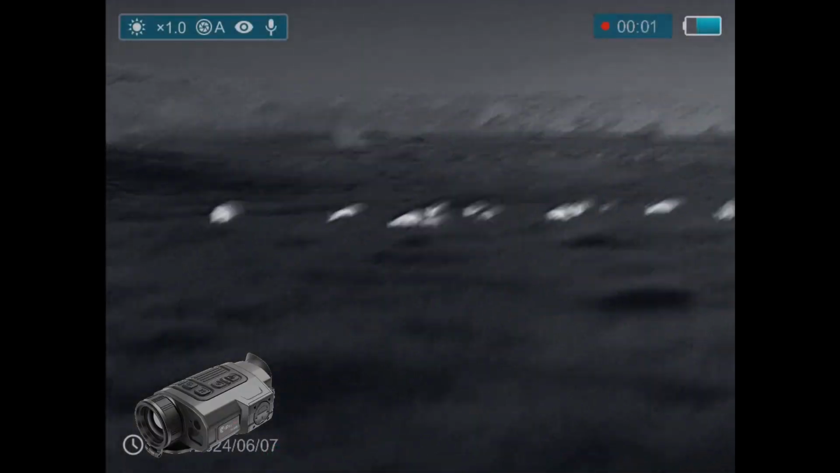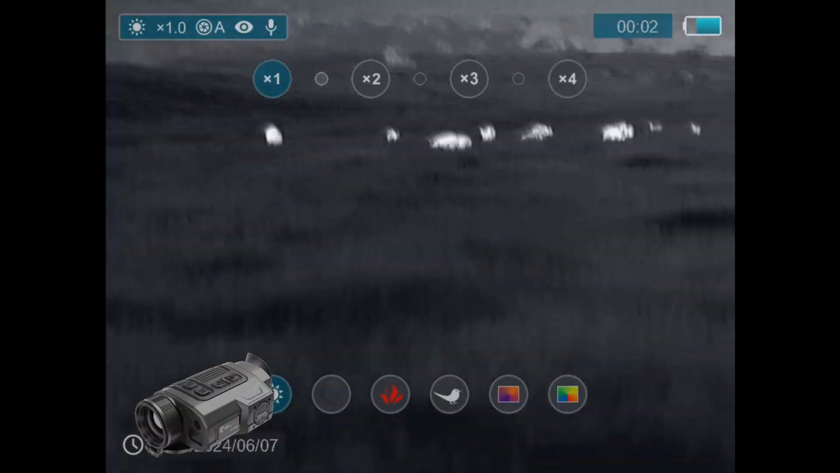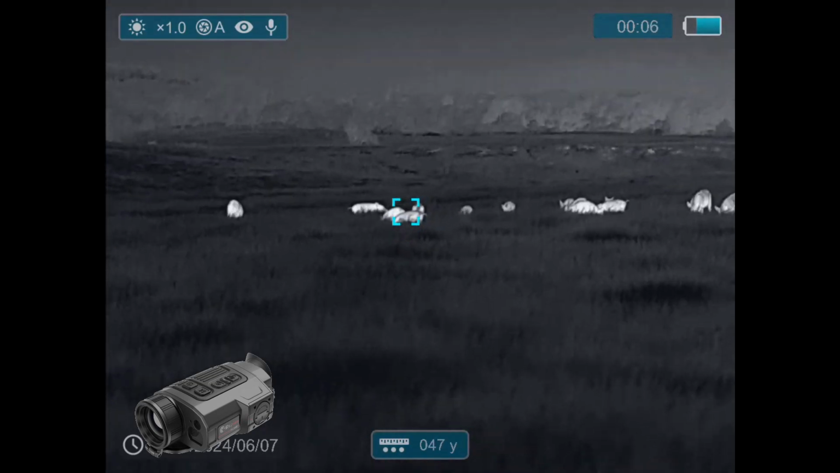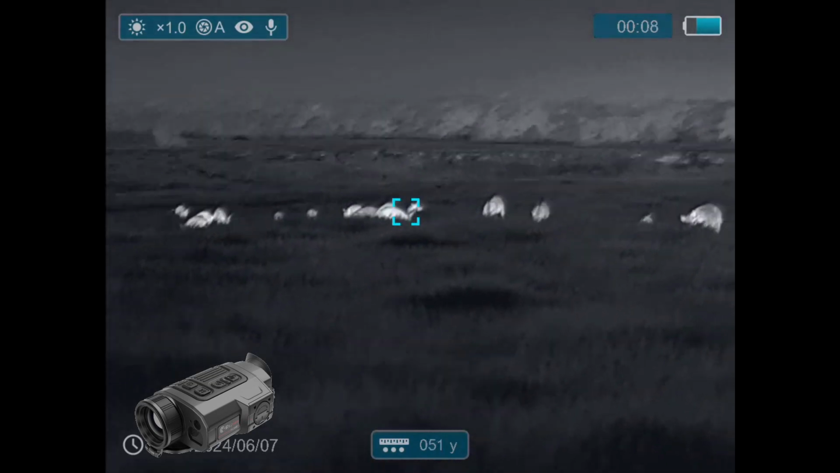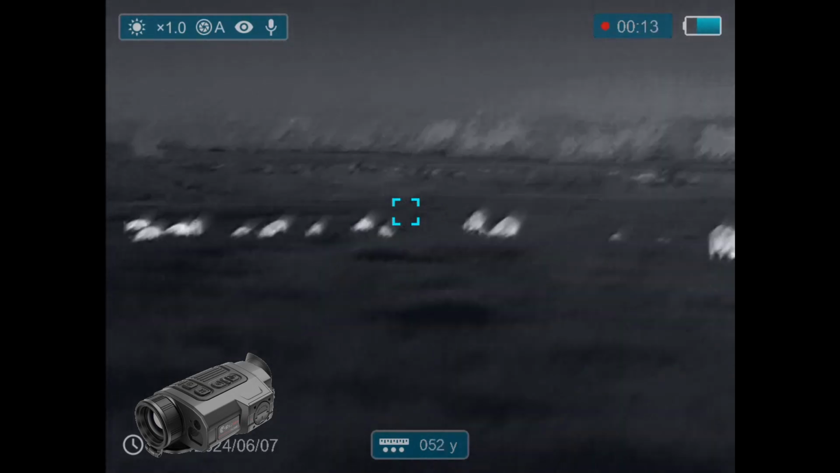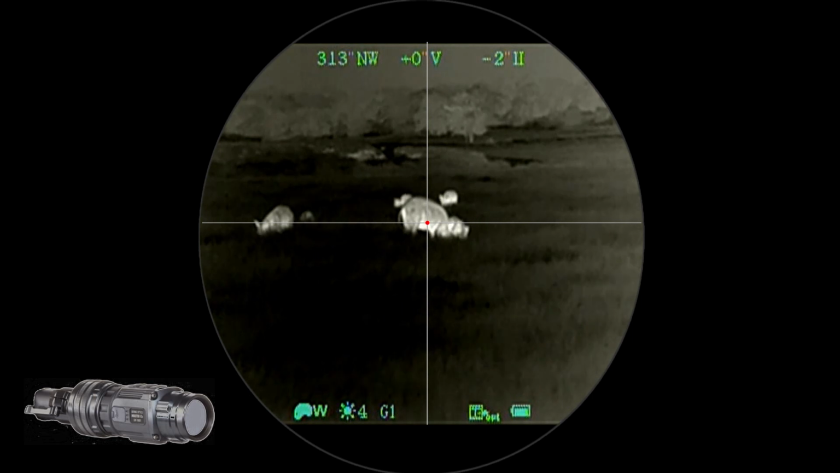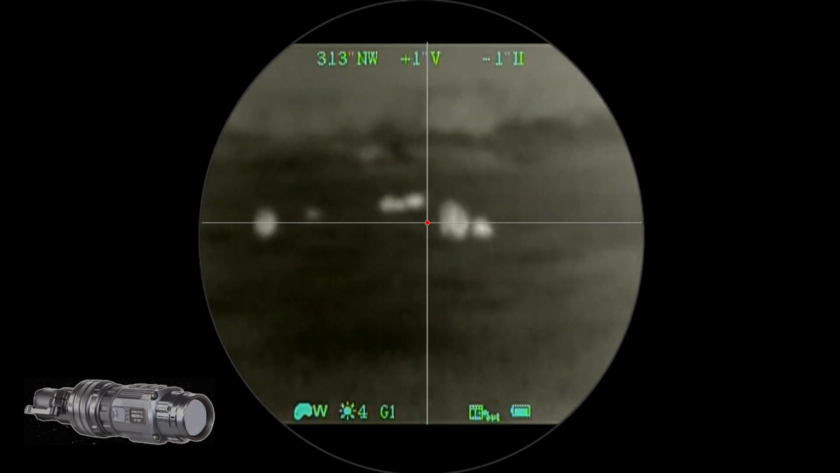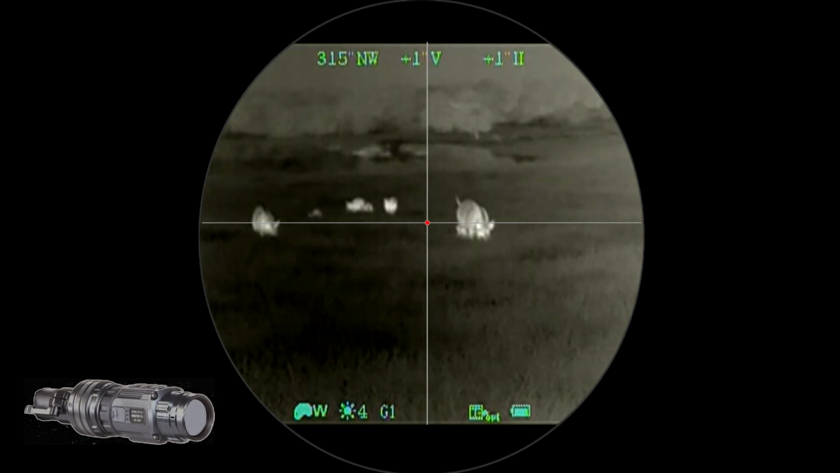And now I finally moved up into the shooting position. I'm actually a lot closer than I would like to be. Looks like I'm going to be inside about 50 yards or so. So yeah, that's plenty close for me to be shooting. I like to be at about 100 yards normally. In typical fashion, I'm probably going to start with one of the larger hogs, probably one of the closer hogs, and that's going to be this one here on the right hand side of the group.